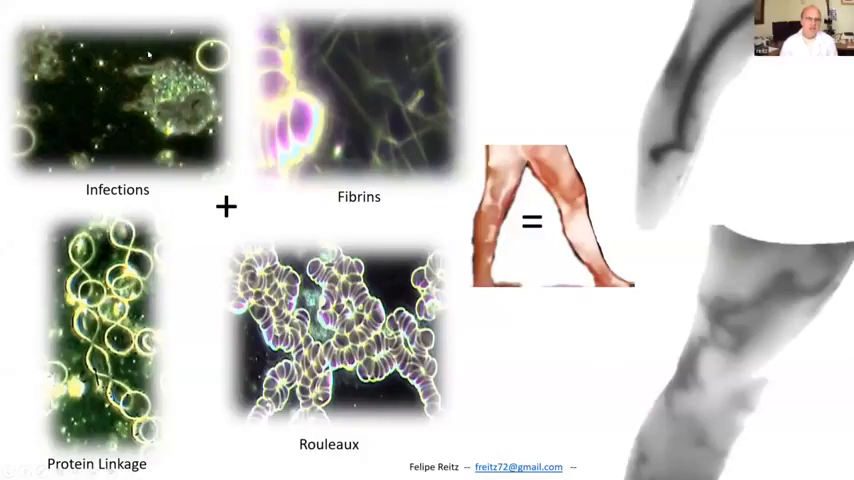Again, it's another cell called the eosinophil cell, a white blood cell, being attacked by a fungal infection. So a fungal infection, you can see that. Add to that infection the fibrins. Usually, when you have fibrins, you also have infections. As you can see there in the middle, the four rods, you're going to have some expressions in the body: blood clots, peripheral vascular diseases, and circulatory problems.